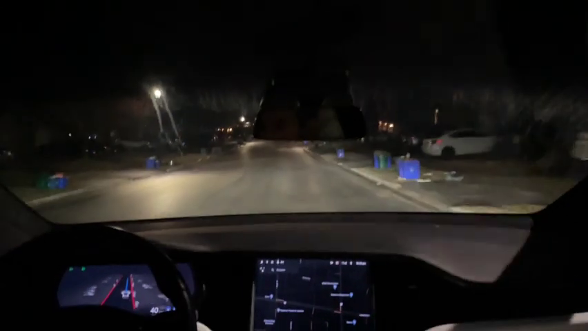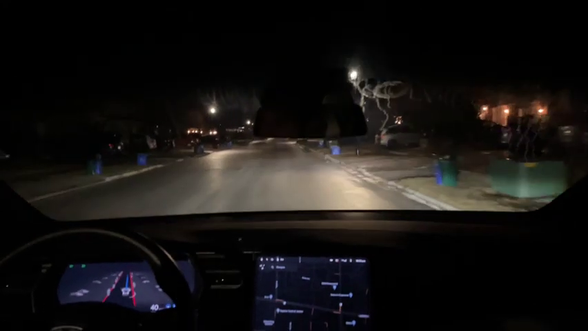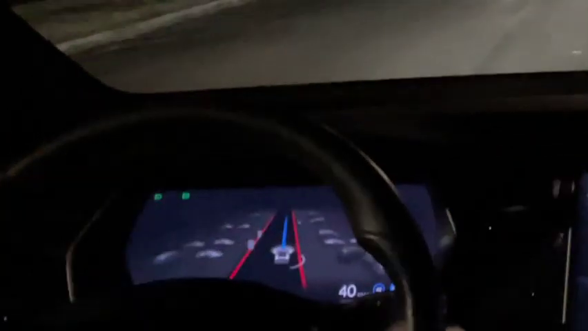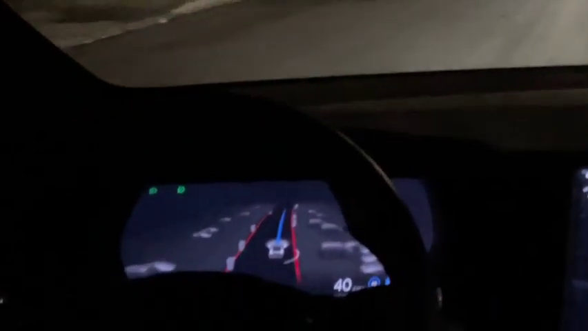Just going the speed limit, which is 40 right here. I'm not entirely sure how much you can see of the visualization here or the speed limit. I'm hoping that will come out in the video. We've got a person walking across the street up here. Oh, and a rabbit. And a car. I'm hoping it sees okay.